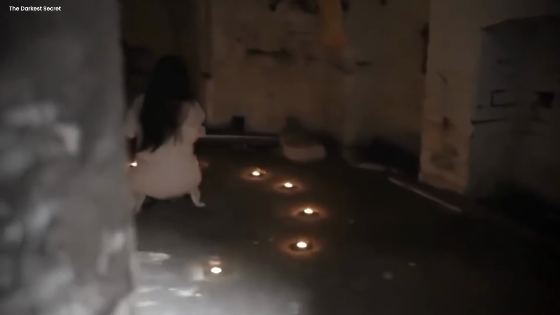Captured by a trail camera in the darkest time of the night, this image is sure to scare anyone who saw it. Was it a witch busy in her rituals, sacrificing things for demons? Or is it an alien? Or maybe a ghost? We did a lot of research but couldn't find anything. If you have any idea, let us know in the comments.